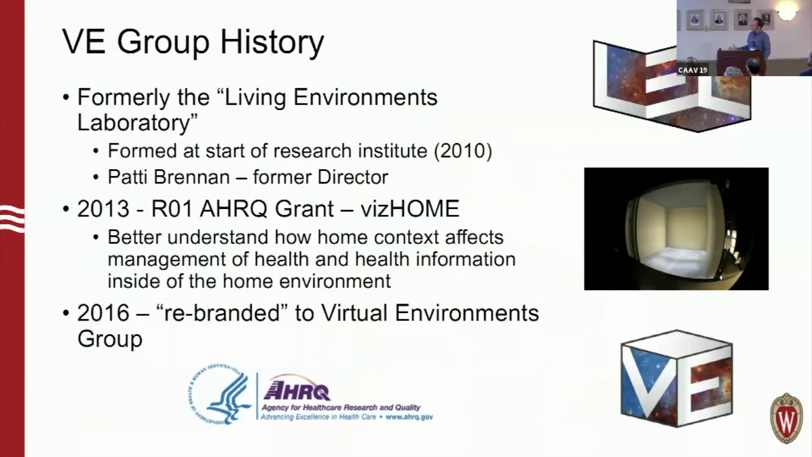A little bit of history. How this all kicked off, it actually started with the construction of the building. The former director of our lab VR space is Patty Brennan. She started the Living Environments Laboratory. She was a nursing and engineering professor for 25 years on UW-Madison campus, and had an interest in applied home and health care technology type research.